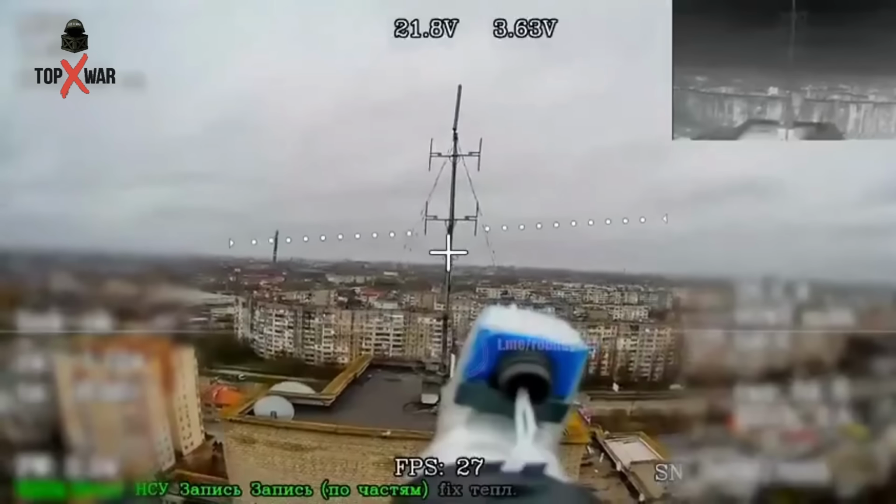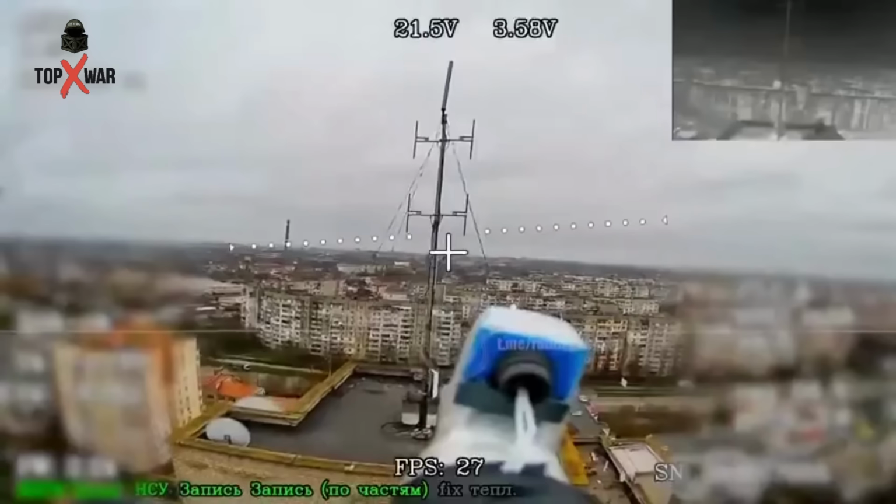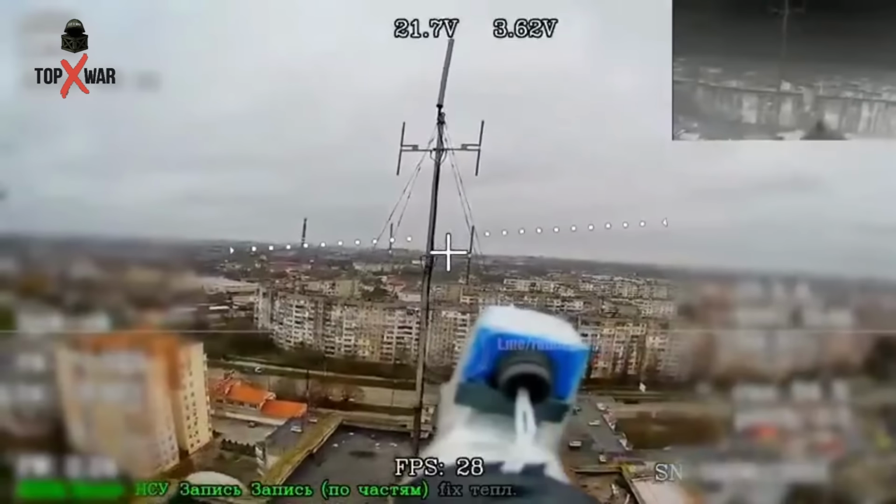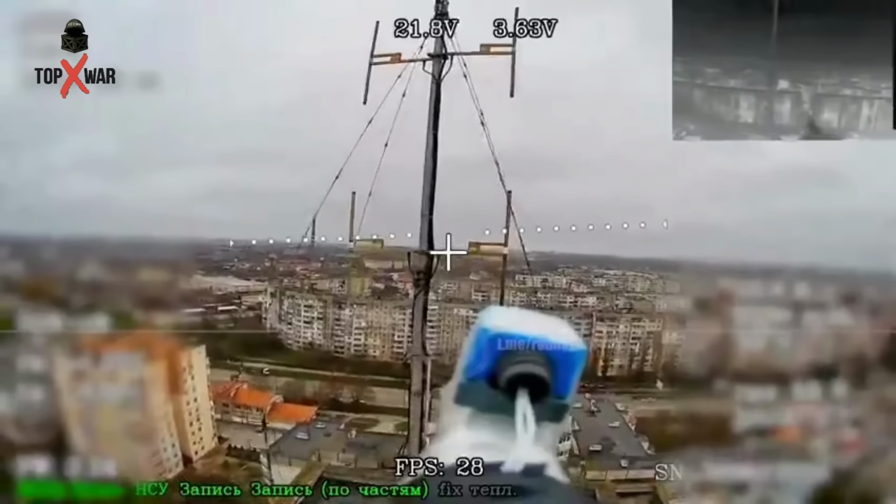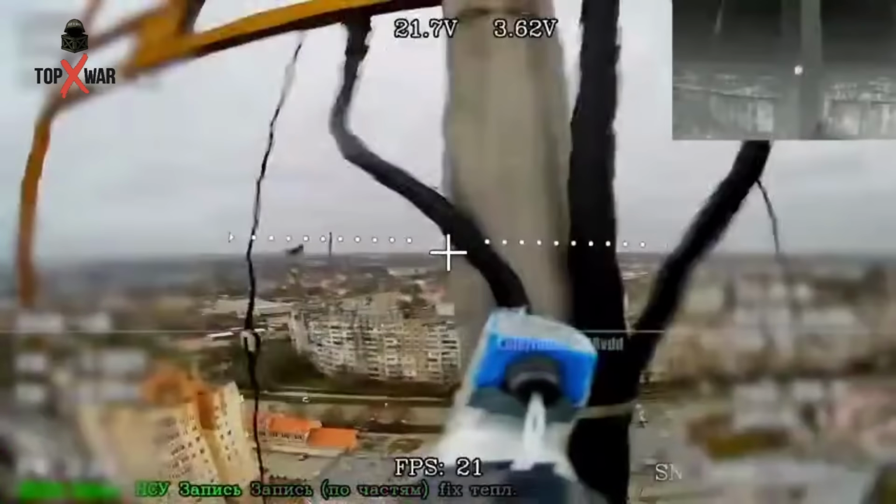Russian reconnaissance units in Kherson carried out a targeted operation against enemy communication systems. Scouts from the 215th Reconnaissance Battalion destroyed antenna amplifiers and repeaters placed on residential rooftops, reducing the enemy's ability to coordinate and maintain air control in the area.